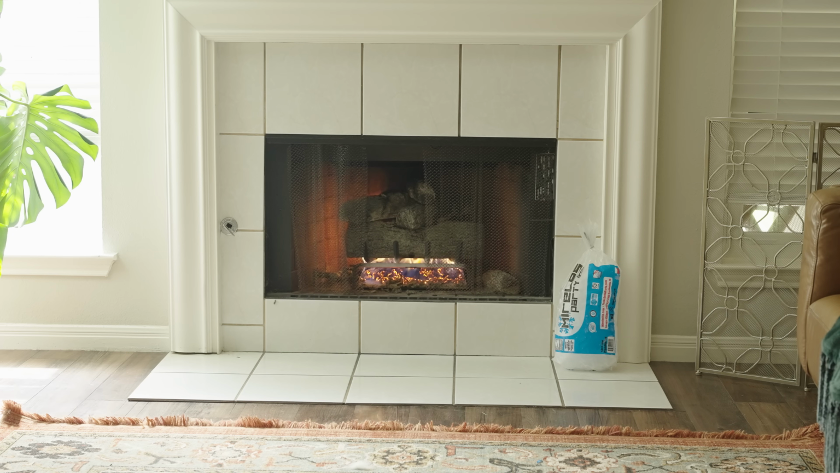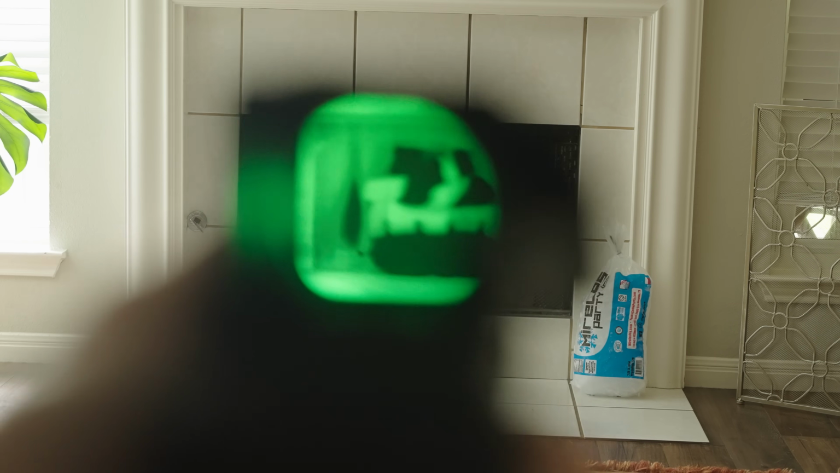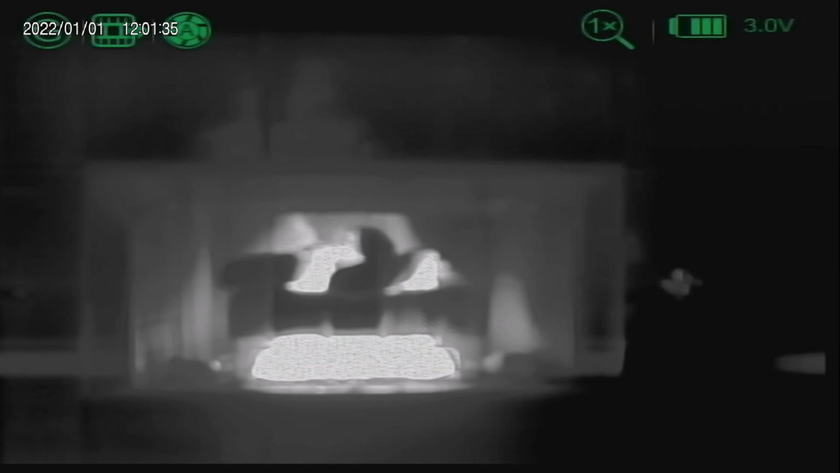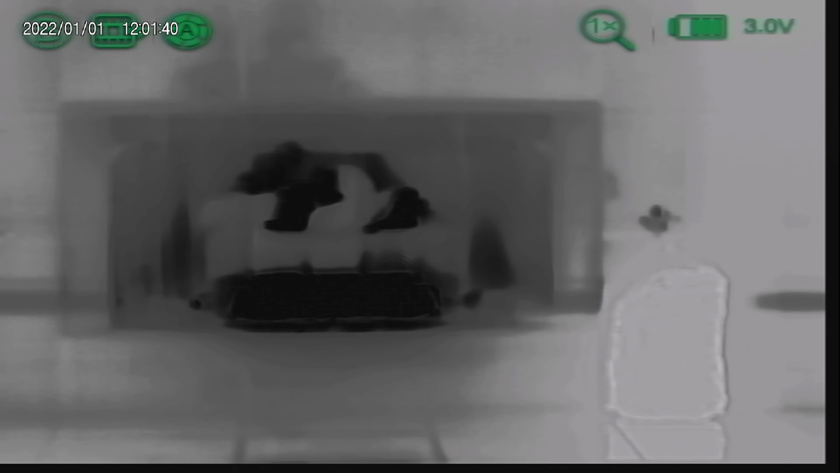One test I like to do is test the dynamic range of the sensor. I simply aim it at my fireplace with the bag of ice next to it. Not a super useful test, but it kind of gives me an idea of how much data the sensor can grab. So you have something that's below the temperature of the freezing point of water and then well above it. So I wanted to see how much in between it could see or what it's going to crop out.